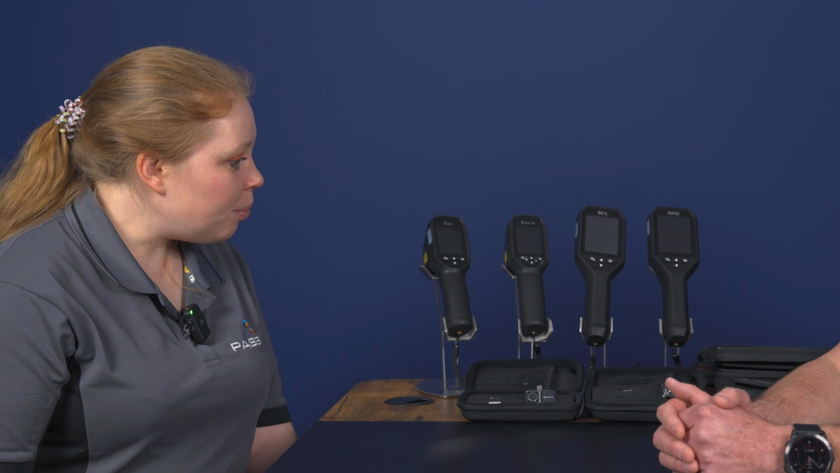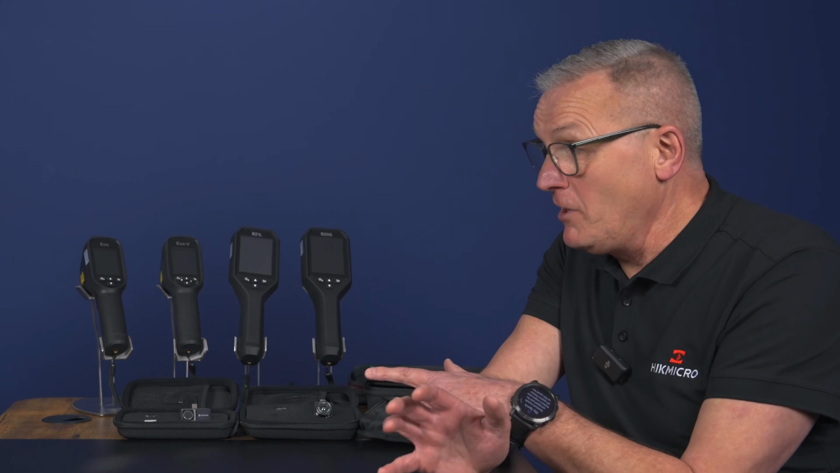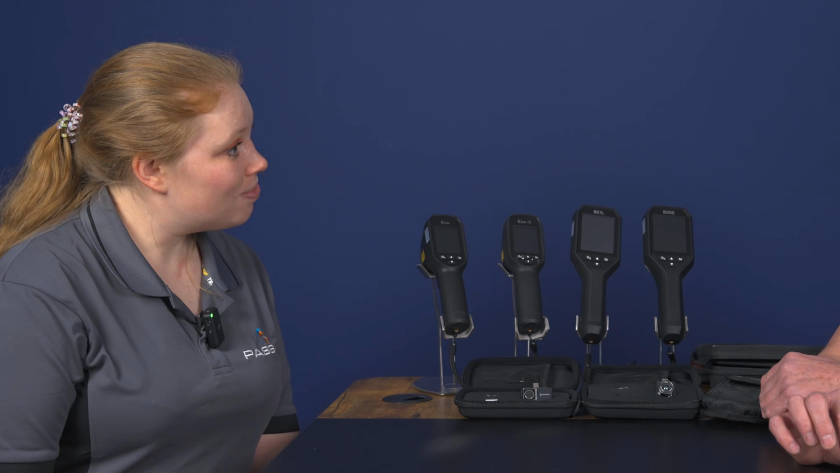So could you talk to us a bit about the resolutions of these cameras and maybe some of their imaging functions? So yeah, it starts with the resolution on the Mini V2 and the Mini V2 Plus starts at 256 by 192, which is around 49,000 pixels. So it's not just a basic camera, it's a really high-end bit of kit that we've produced there.